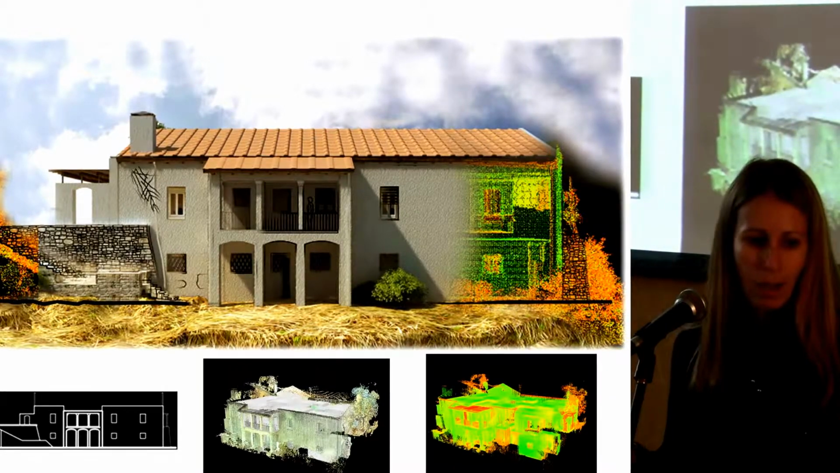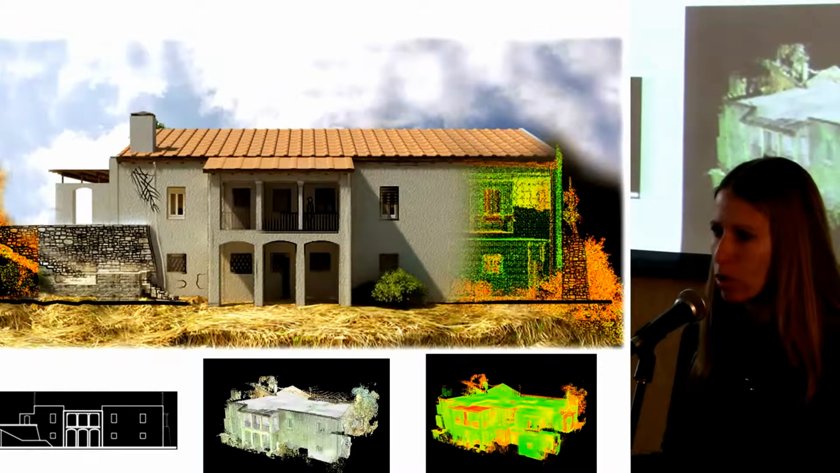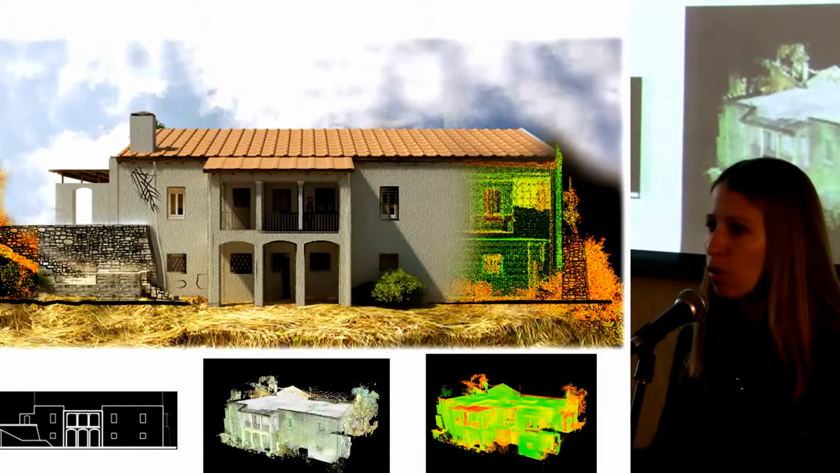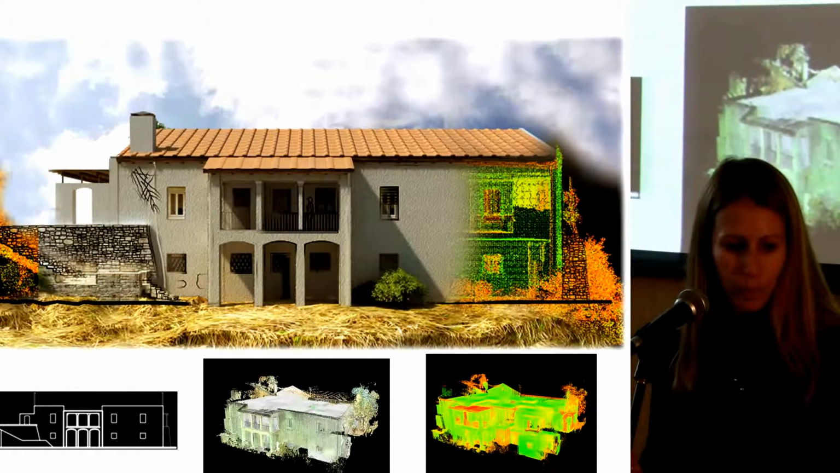And we can go from the cloud point to two-dimensional drawings, we can go to a three-dimensional model, we can work for preservation, and we can create a virtual reconstruction.